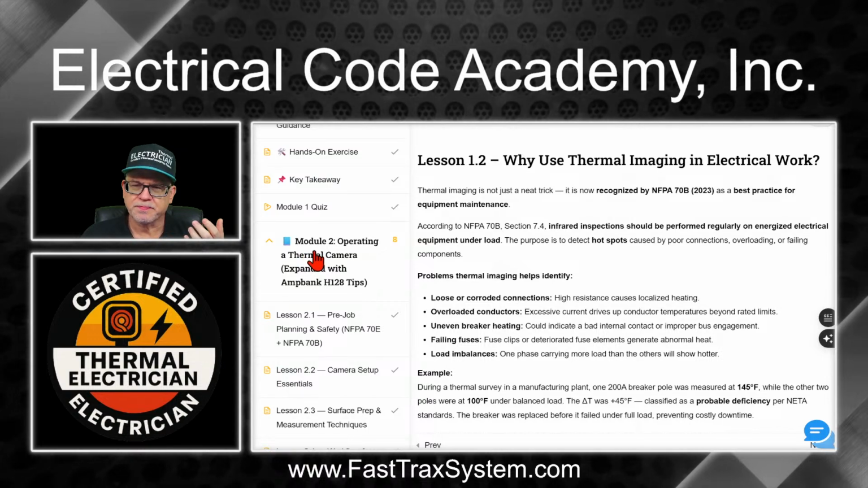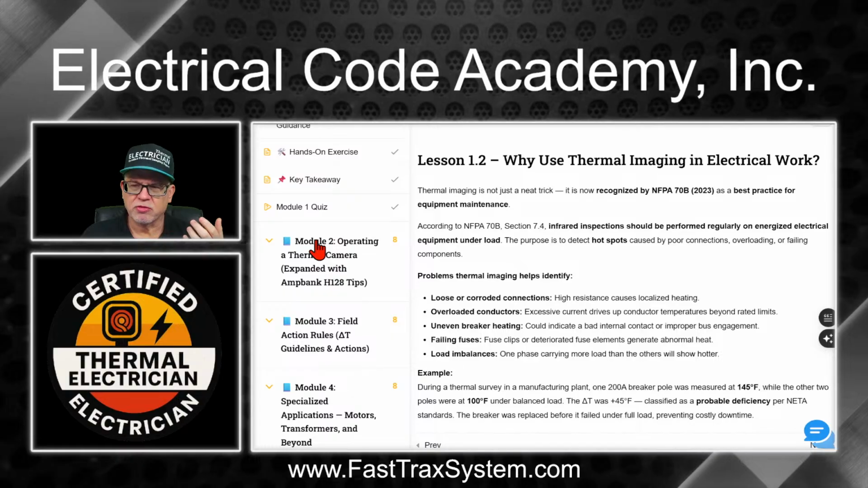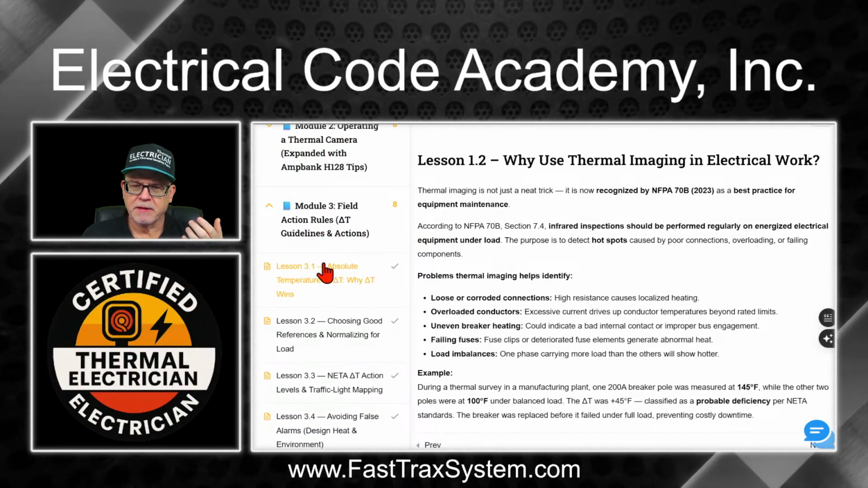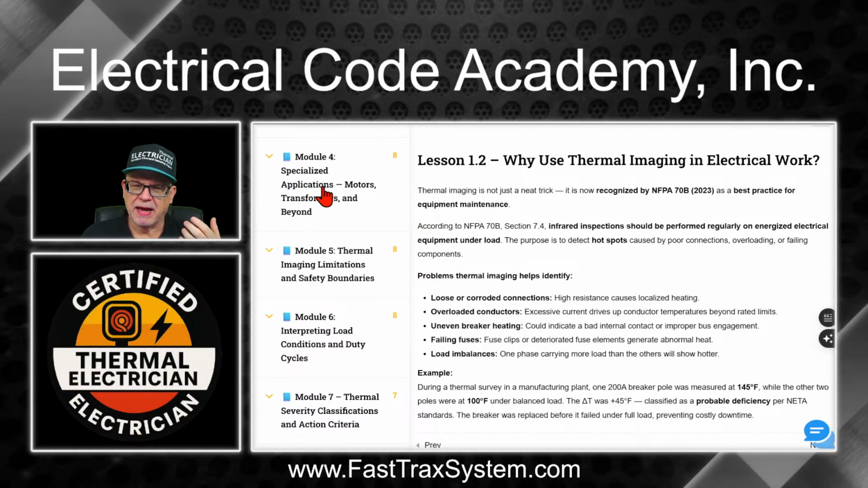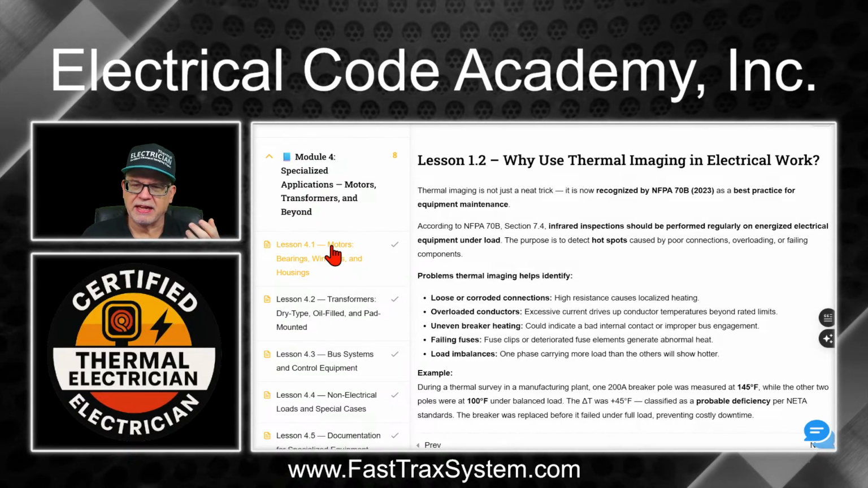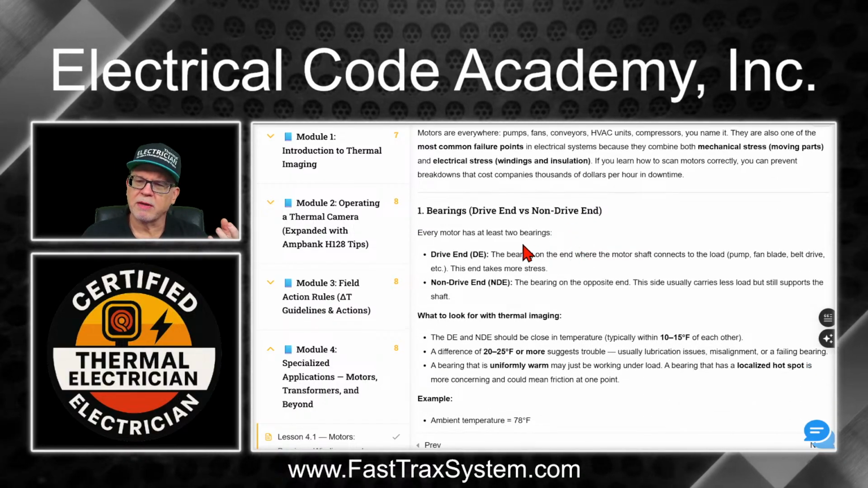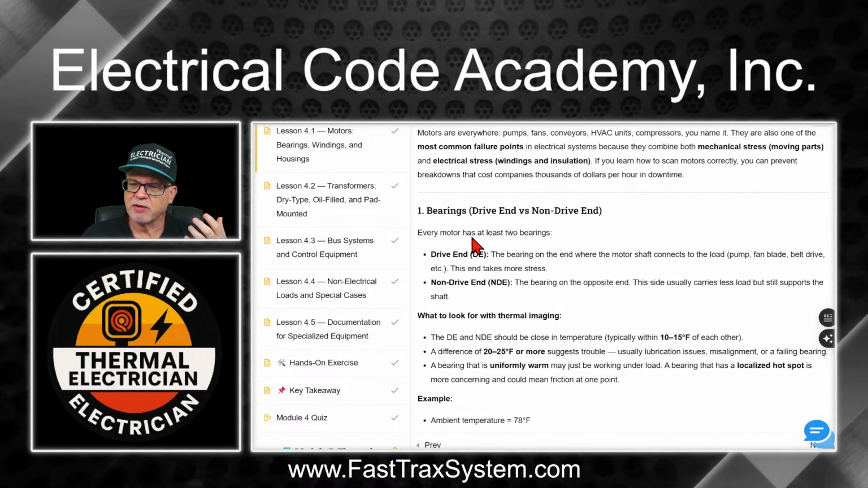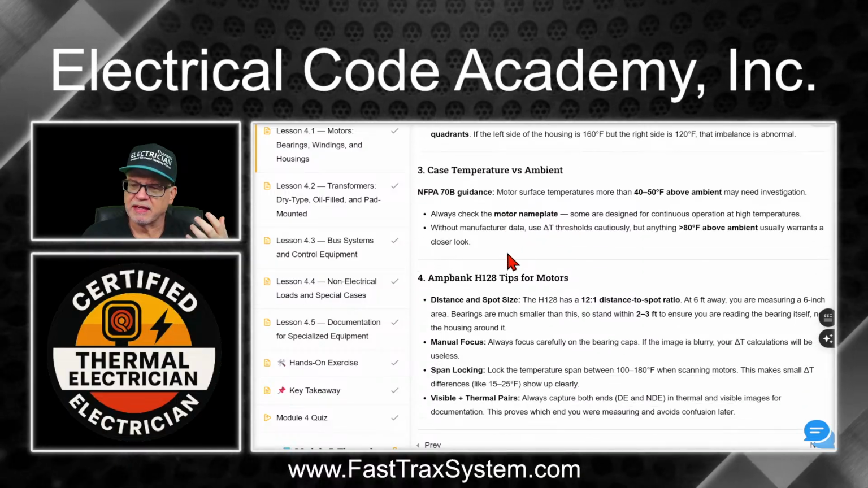There's module 2. As you can see over here, this is the module 2 for thermal imaging, right? And then you can go down, there's module 3, and you see all these lessons under that. And there's module 4, okay? Applications, motors, transformers, and beyond. Okay, so I just give you a sample of that. So we'll go to 4.1. And here we start talking about things like the bearings and what to look for in thermal imaging, give you the definitions, some examples to look for, all those type of things.